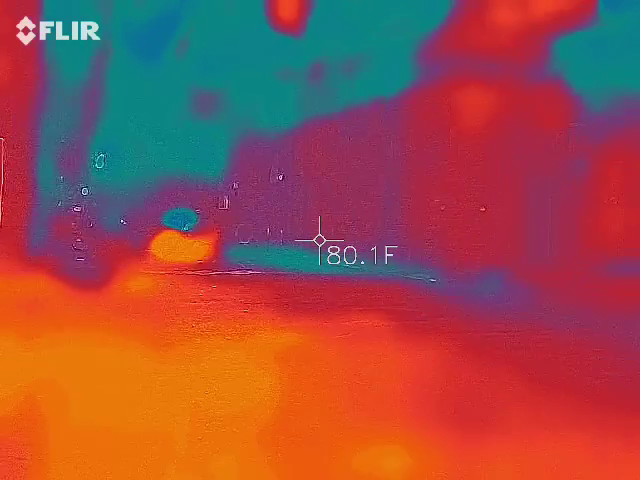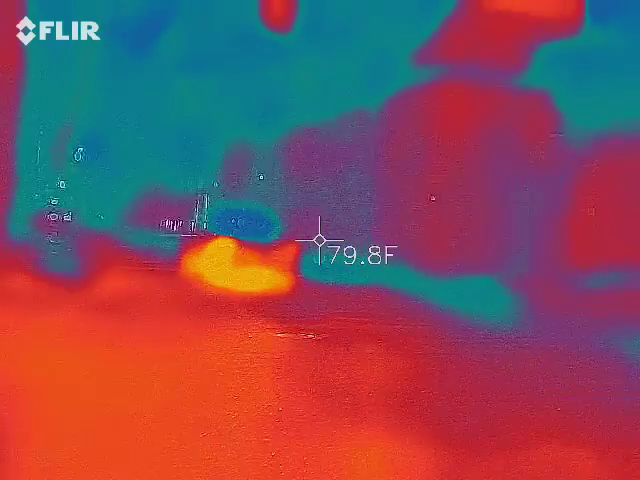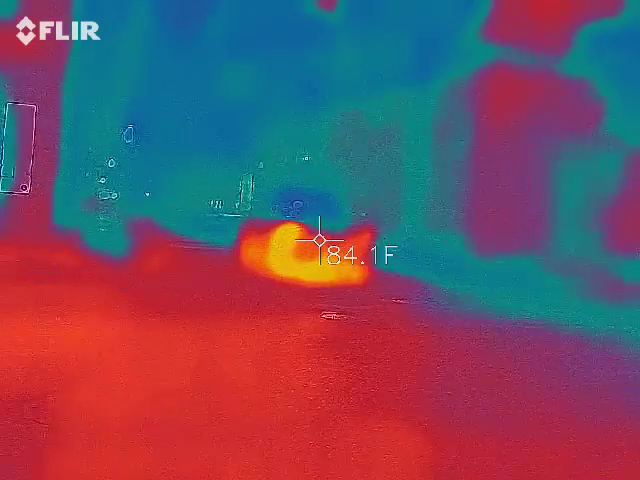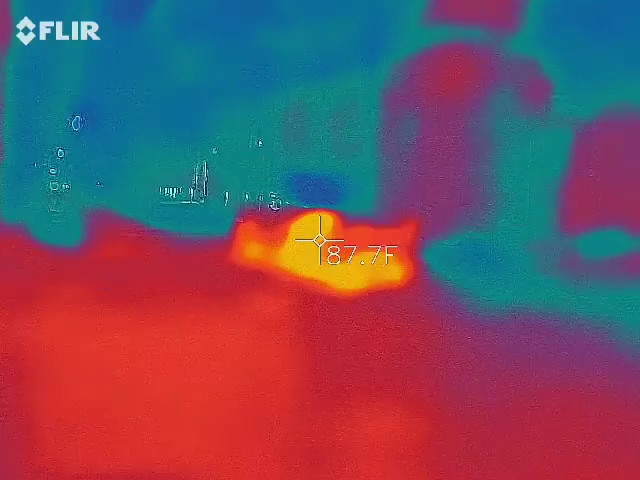So we'll get some pictures of it when we get to the front, see if we can capture any. They say you can see the shadow of the swinging poles. So again, second story all the way across. I don't care how dark they are, I can always light them up to see what's there.